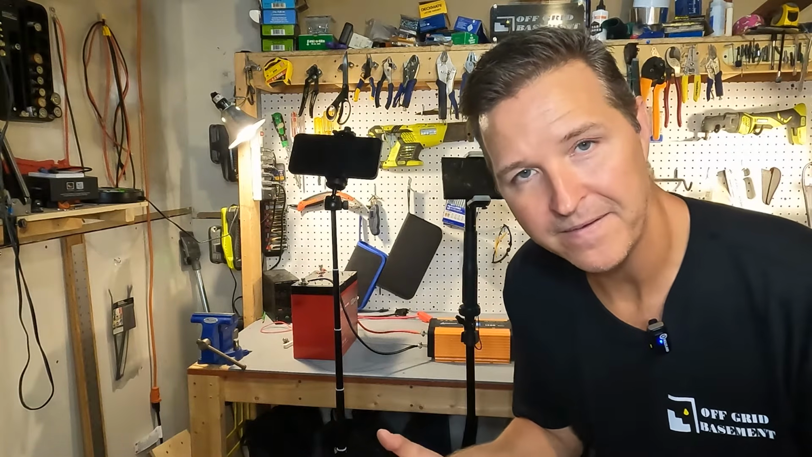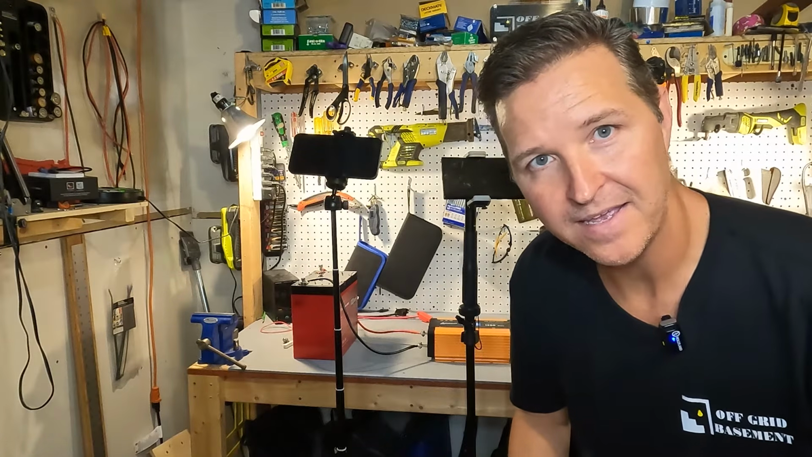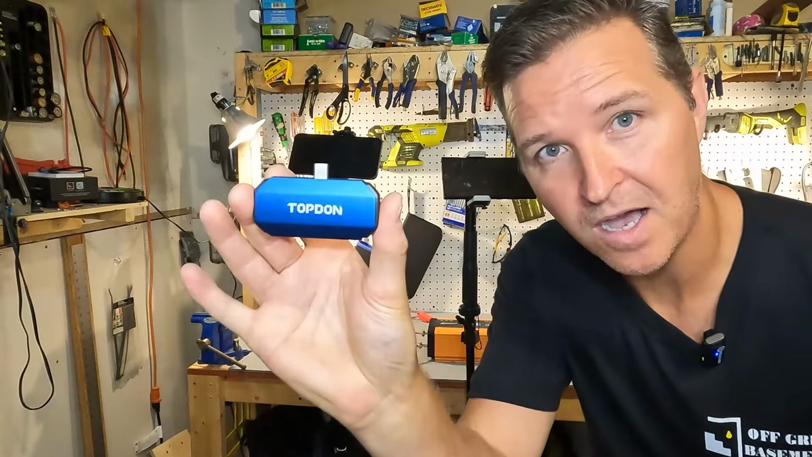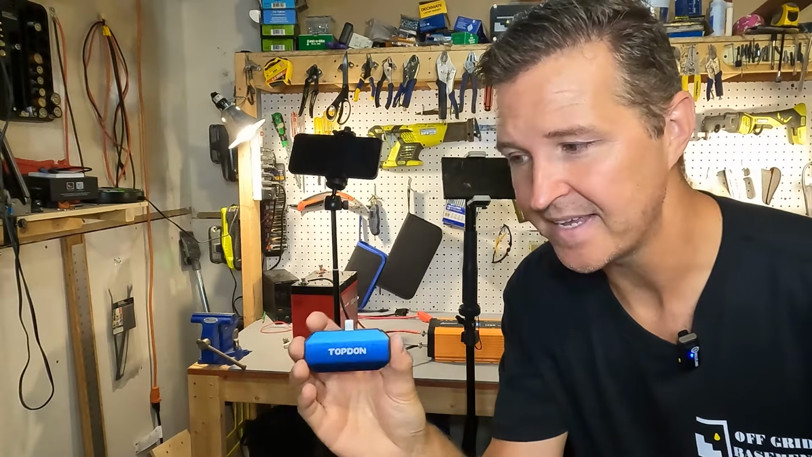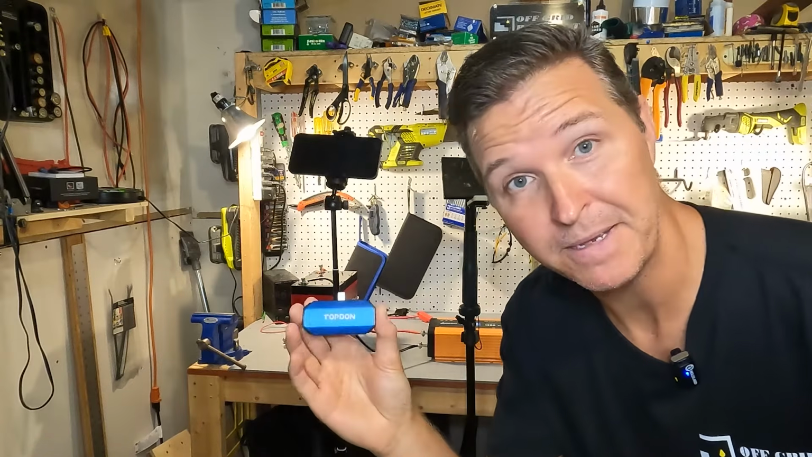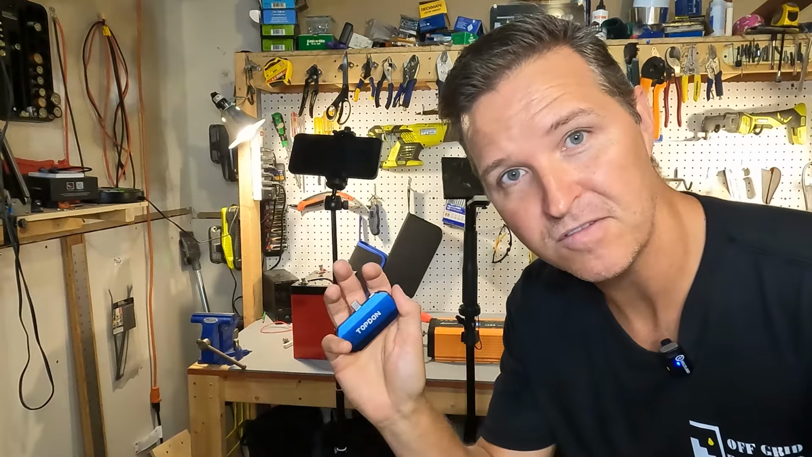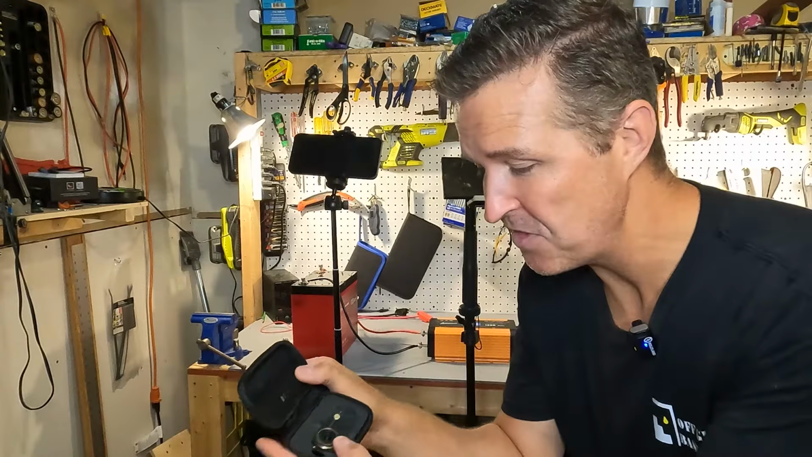Today we're going to be comparing some thermal cameras that connect to Android phones. Now, as you've probably seen in some of my previous videos, I do use a thermal camera and I always use the same one. I always use this TopDon right here. The model is the TC001 and it's done me good for years now. I recommend it. But ThermoMaster sent me a thermal camera and they wanted me to compare my trusted TopDon to their ThermoMaster camera. It is the P3.